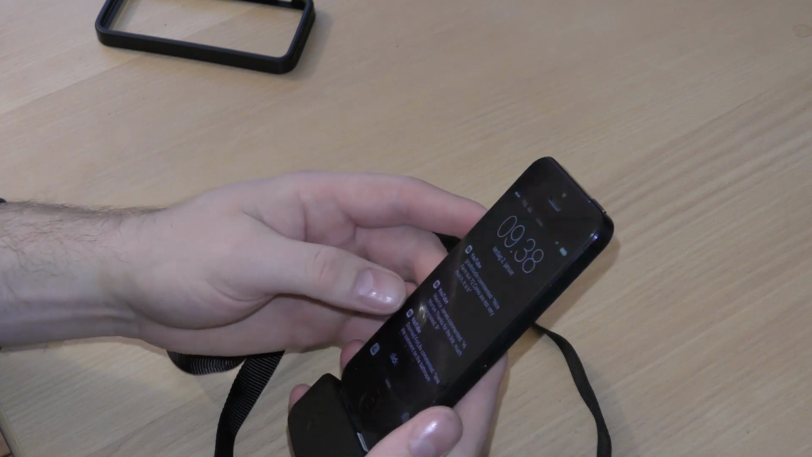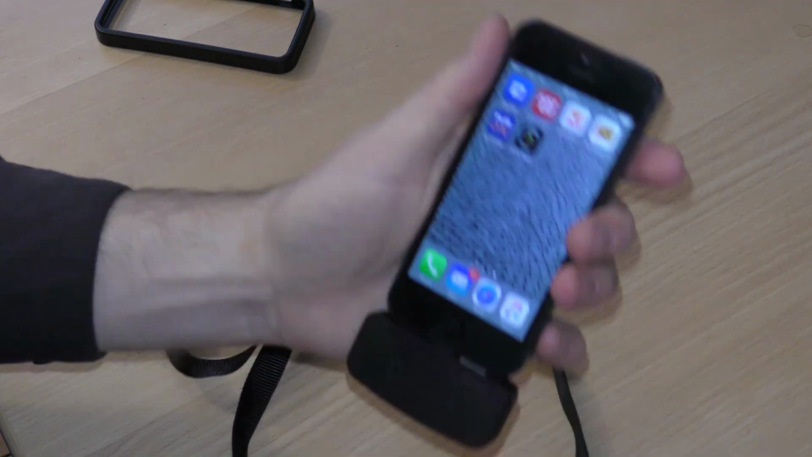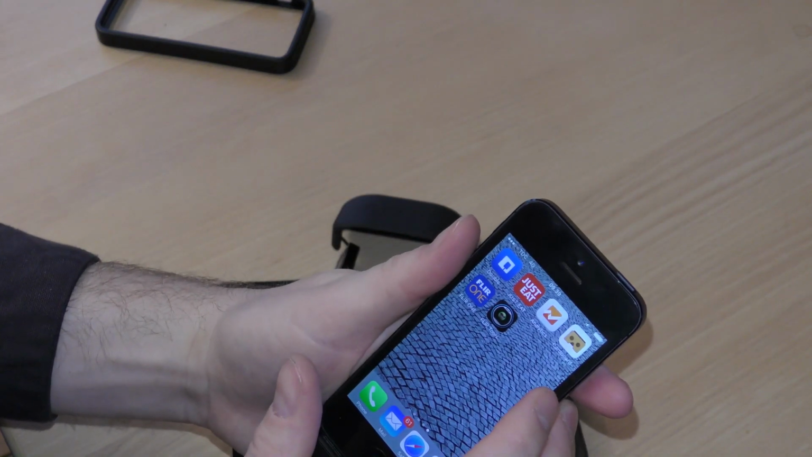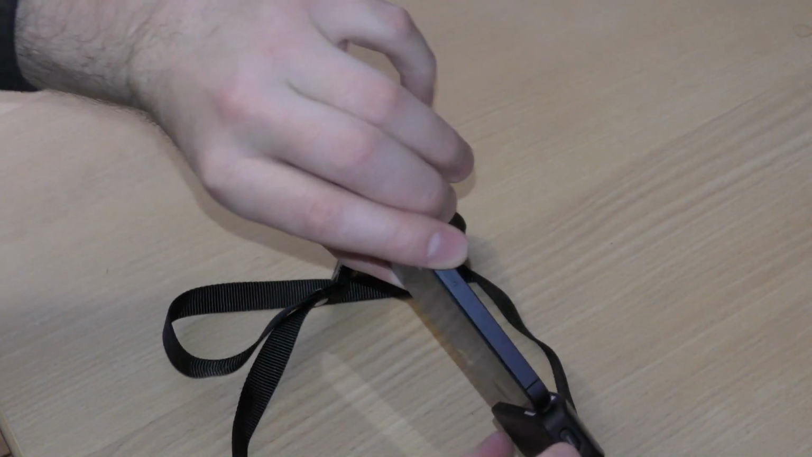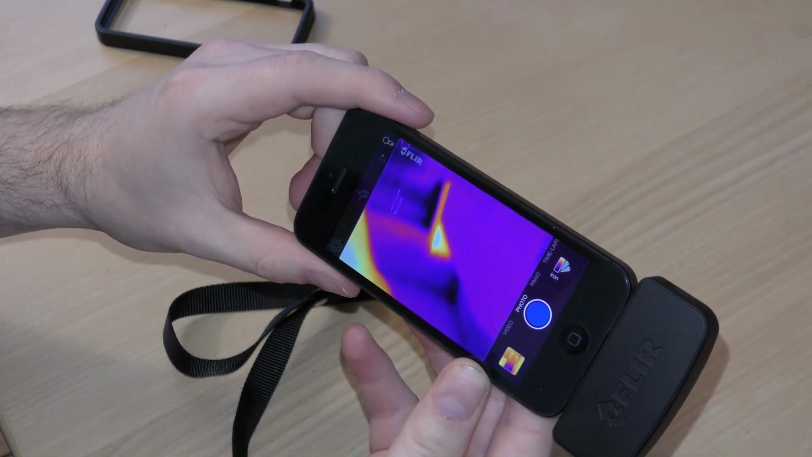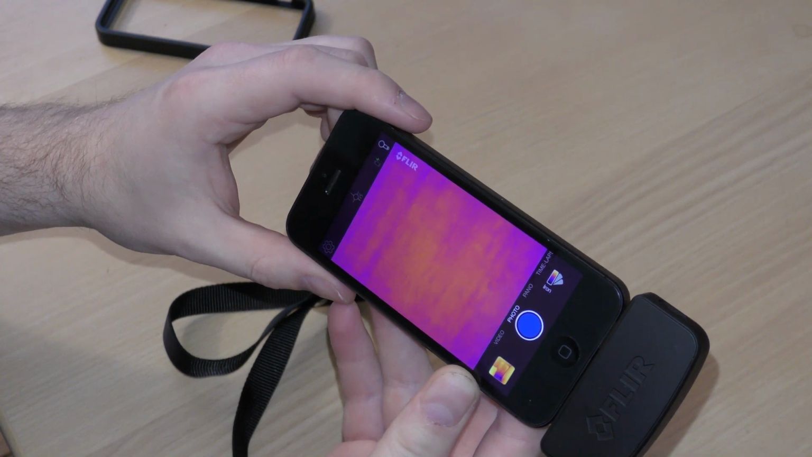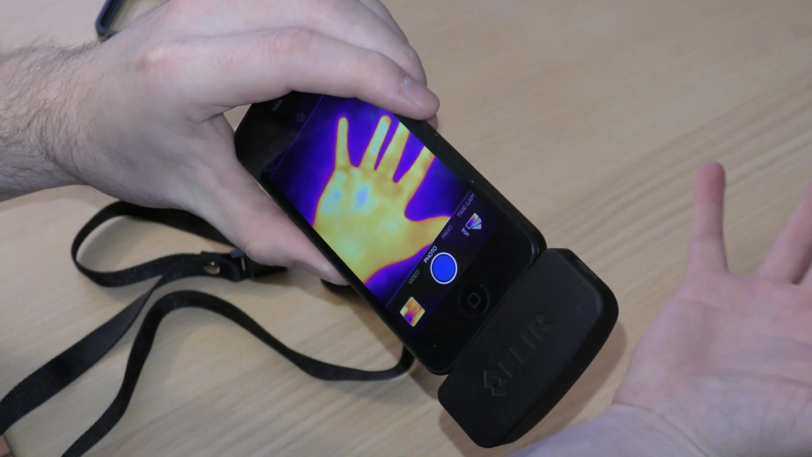Oh, that's a lot of messages. And I downloaded a few apps for the FLIR. Just search the App Store for the FLIR ONE and you get a couple. That one, and then we turn on the camera up here, and that powers on, and then we should get a picture on here. There, it changes, and it shows my table. Kind of. There's not much on it. We can see my hand here for contrast.